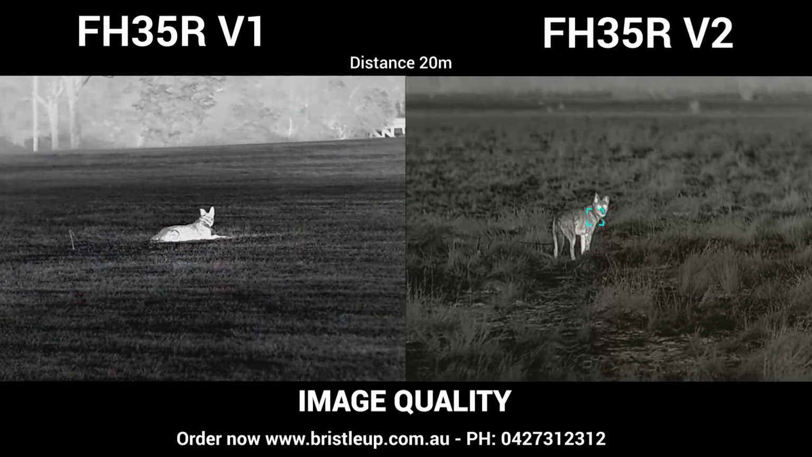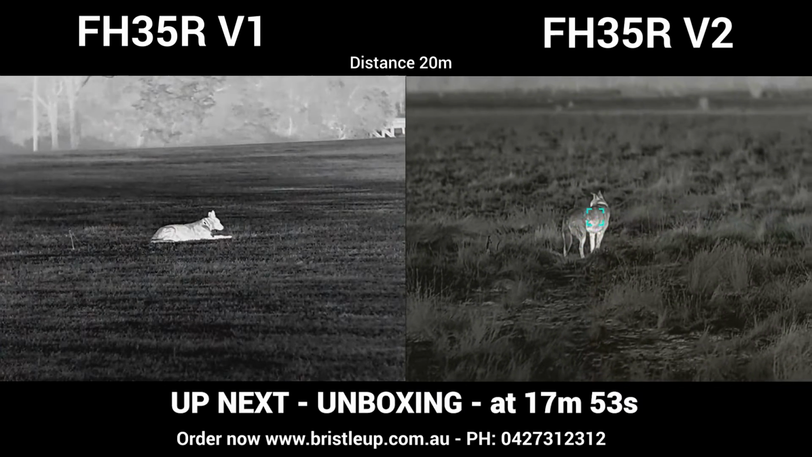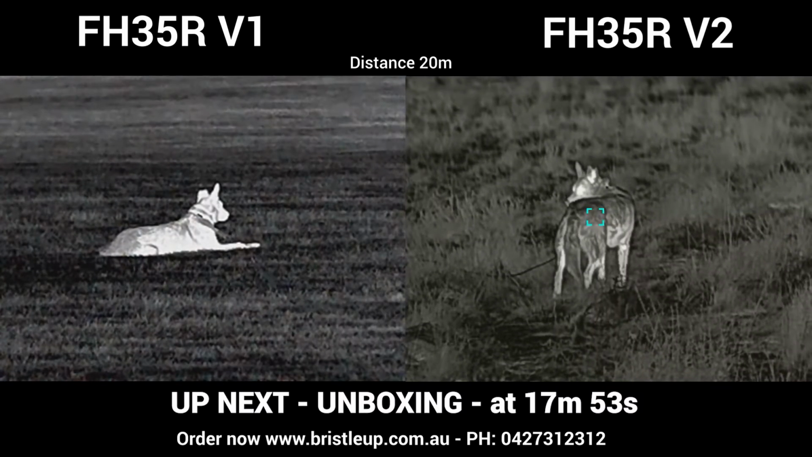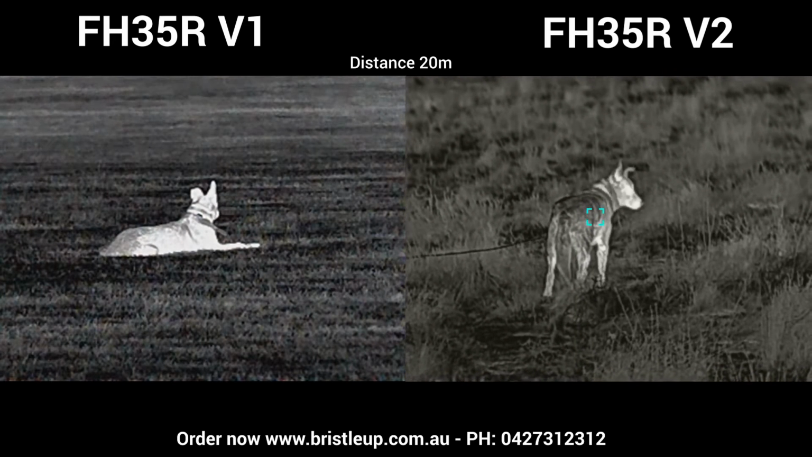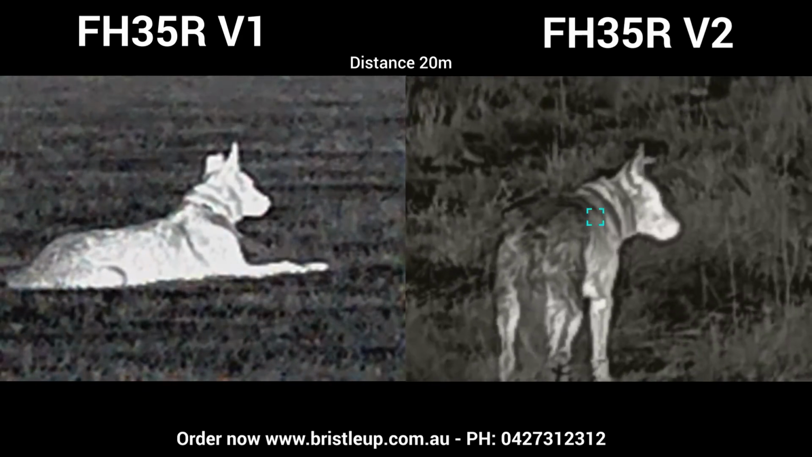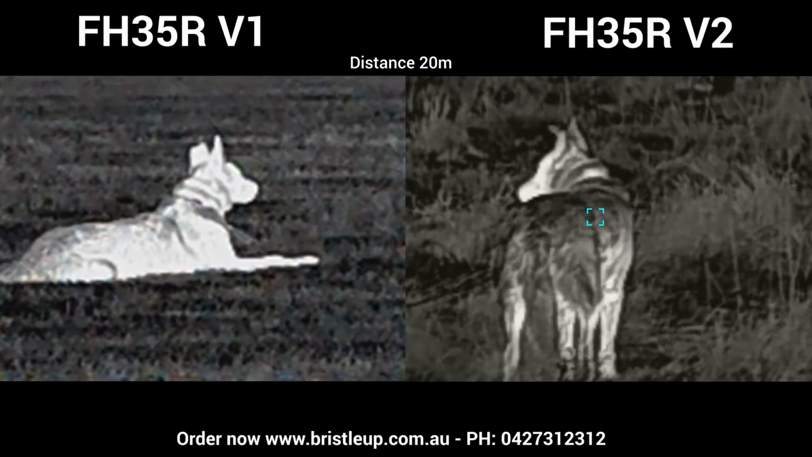So first up, we're going to compare the FH35R, the version 1 versus the new version 2. Now the version 2 has the 20 millikelvin sensor, and as you can see, there's a lot more detail on the version 2 image. Unfortunately, I didn't realize, but when I recorded this, the version 1 was on the cold setting and the version 2 on the warm setting. But this doesn't affect detail, it just changes the color. So you can clearly see the version 2 has much better image quality.